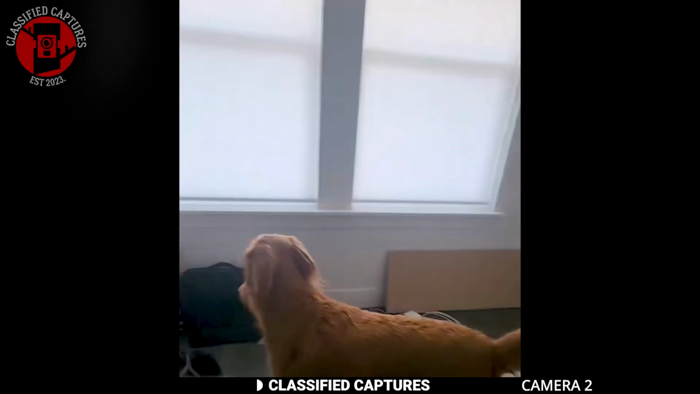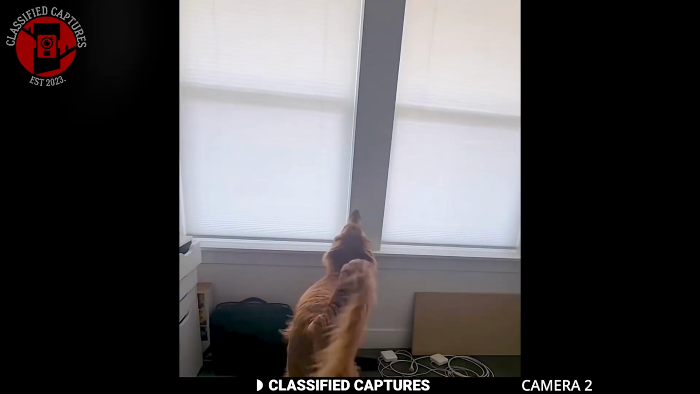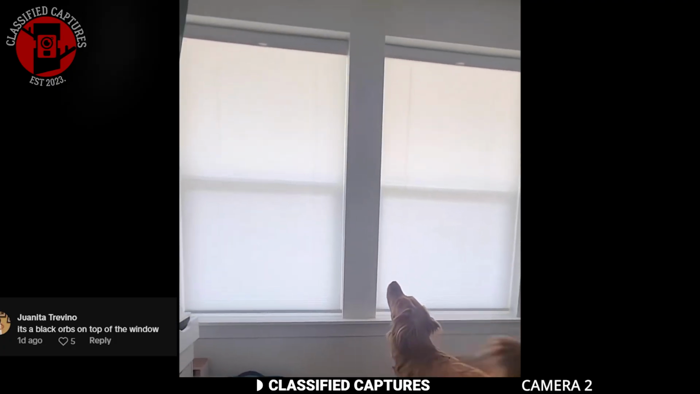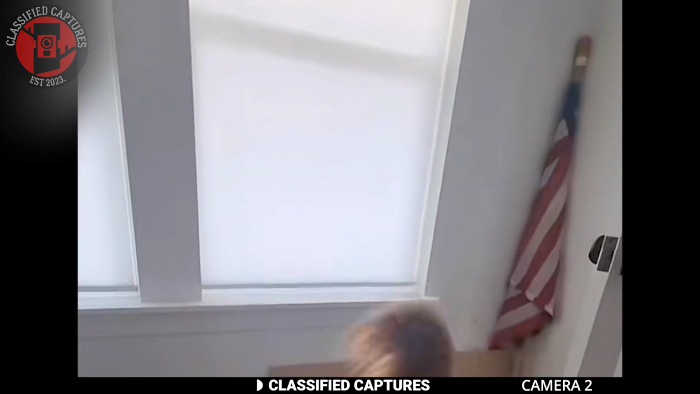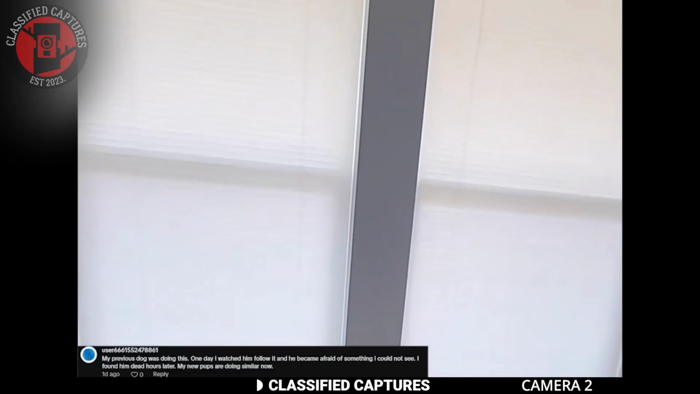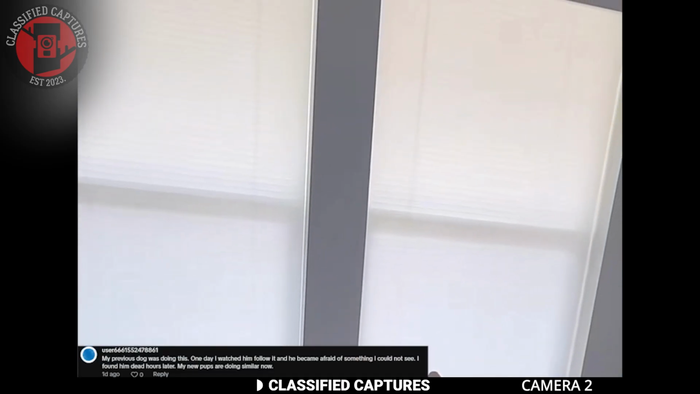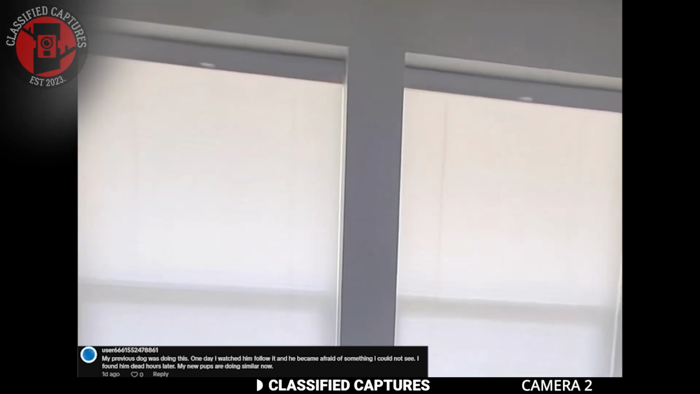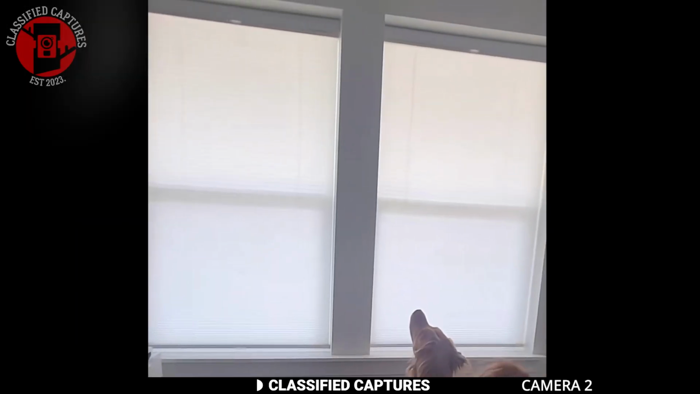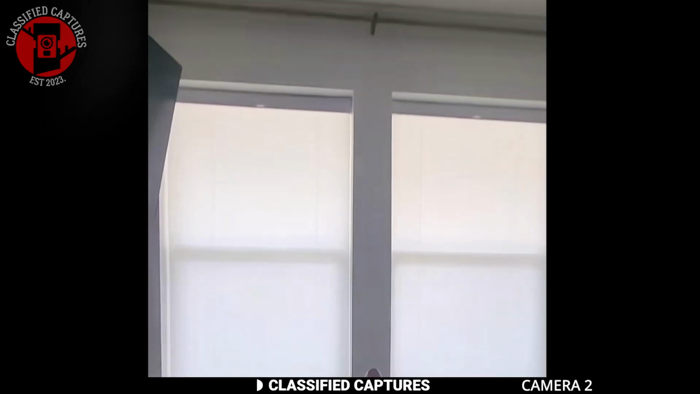The paranormal community had much to say, with some suggesting it might have been a shadow or black orb. Others thought a paranormal entity might be roaming the room. Some even shared experiences where their pups had seen similar things, barking at them and later turned out dead. Clearly, this is serious, at least we think so.